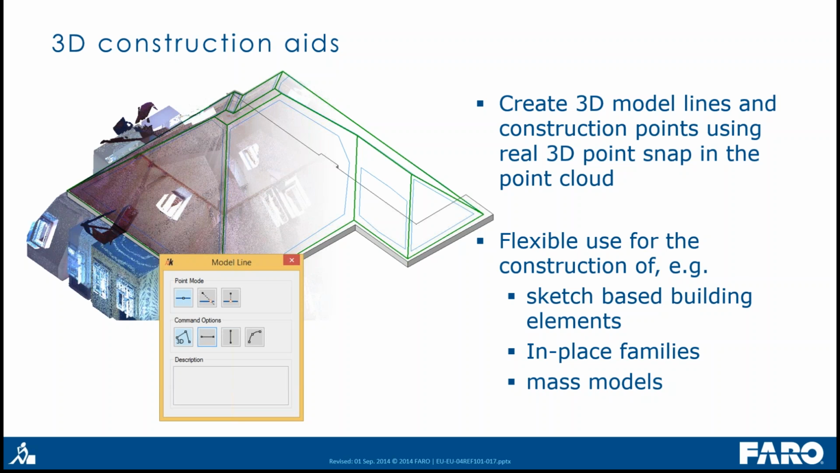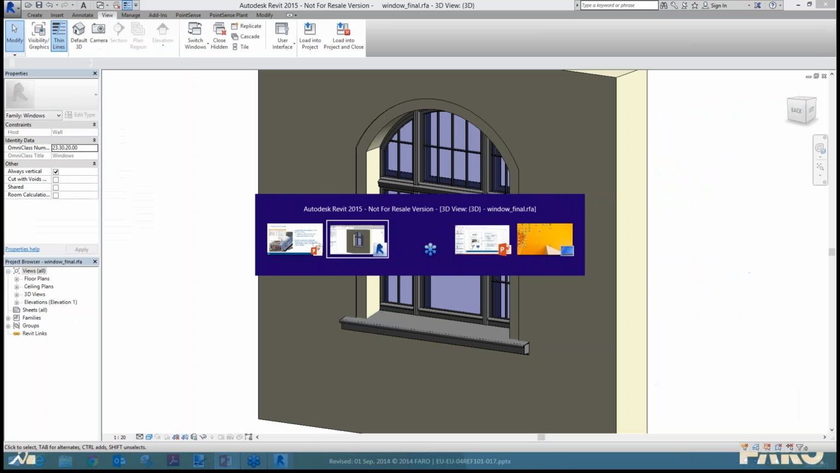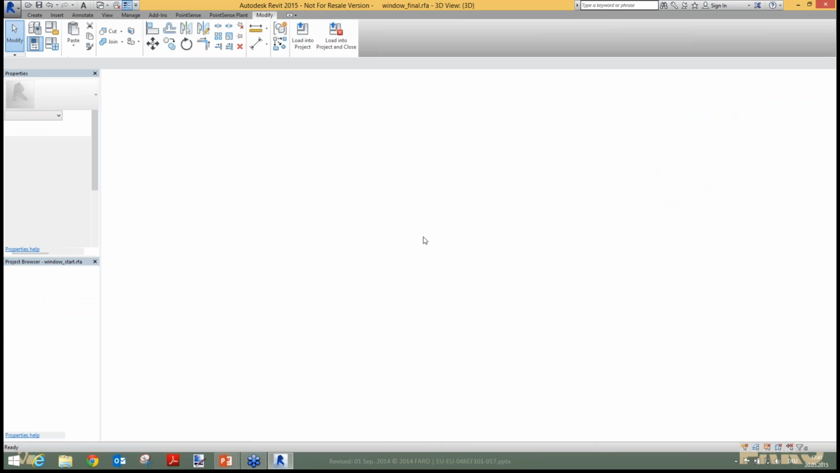We can create these in 3D directly on the point cloud. And we can also use the new workplane fitting tools to get workplanes directly on the point cloud, and also create some intersection lines from these workplanes together with other model planes. And this is something I also want to show you here in Revit.